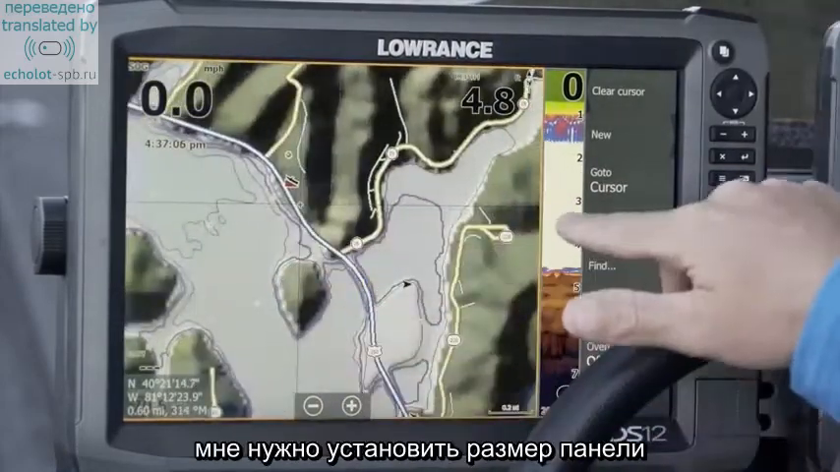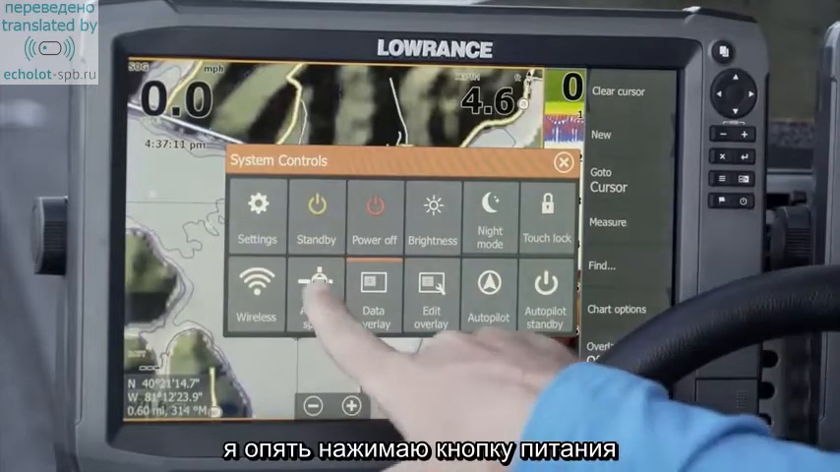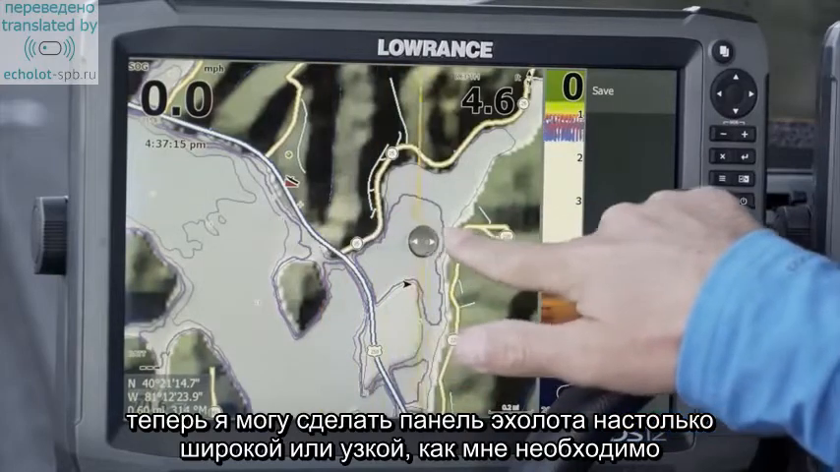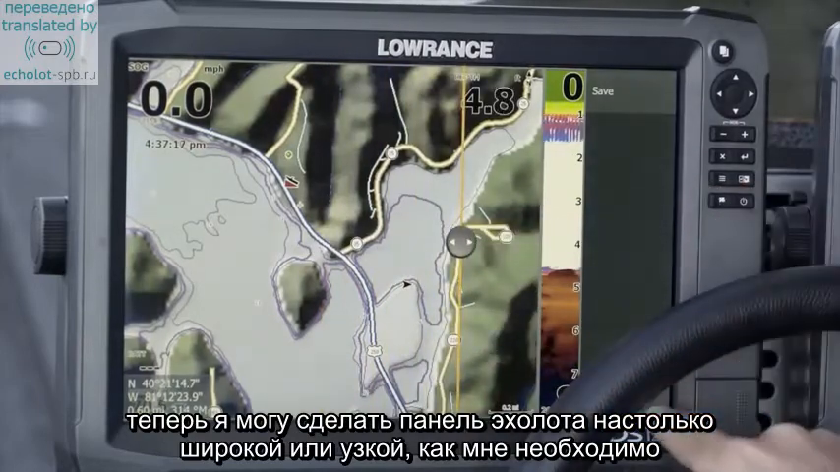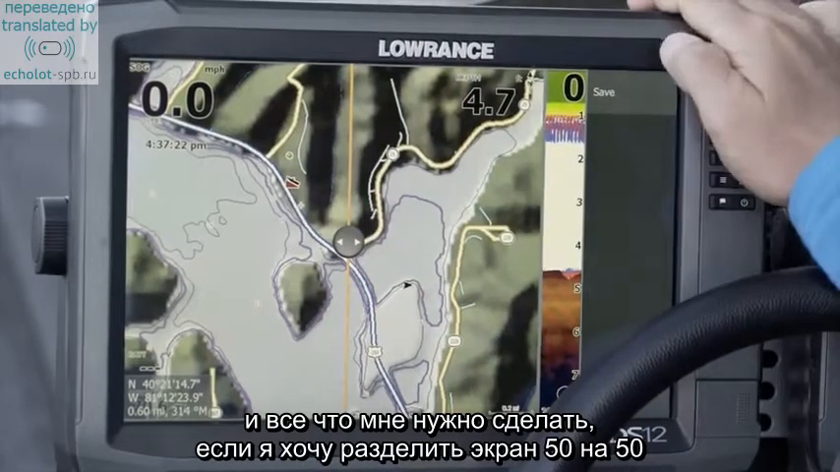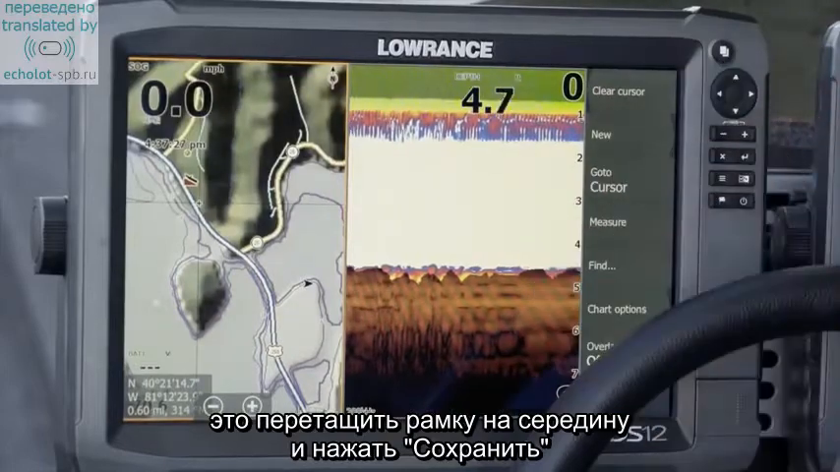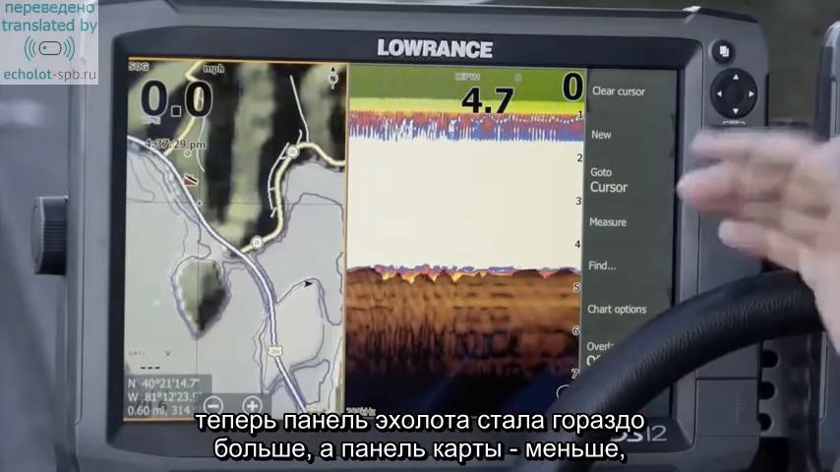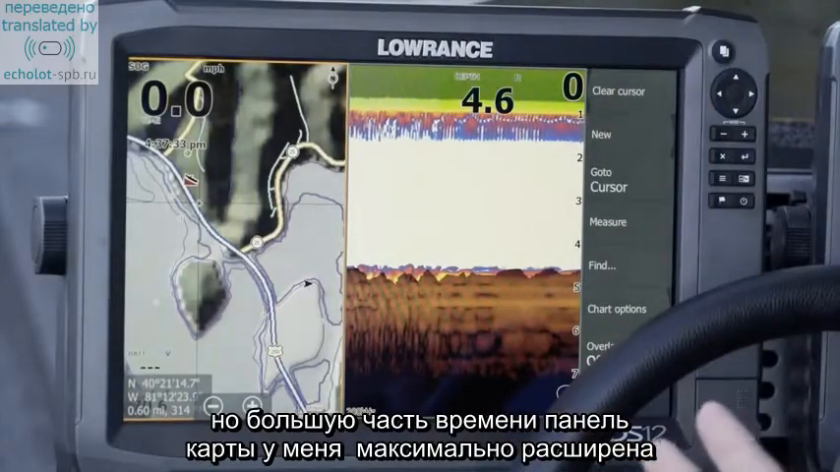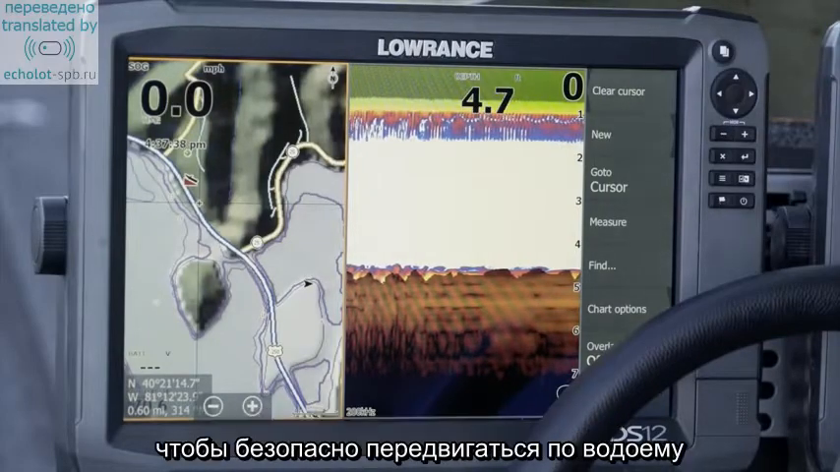So basically I can go in and edit how large I want these screens. I'm going to press the power button and click adjust splits, and I can actually make that sonar as wide or as narrow as I want it. If I want it to be a 50-50 split screen, I'll slide that over to the middle, and I press save. Now my sonar is obviously a lot larger, my chart's smaller, but for most of the time I like my chart extremely large. That way I can see a lot of the details and trails and things like that to keep myself safe when I'm running my boat down the lake.